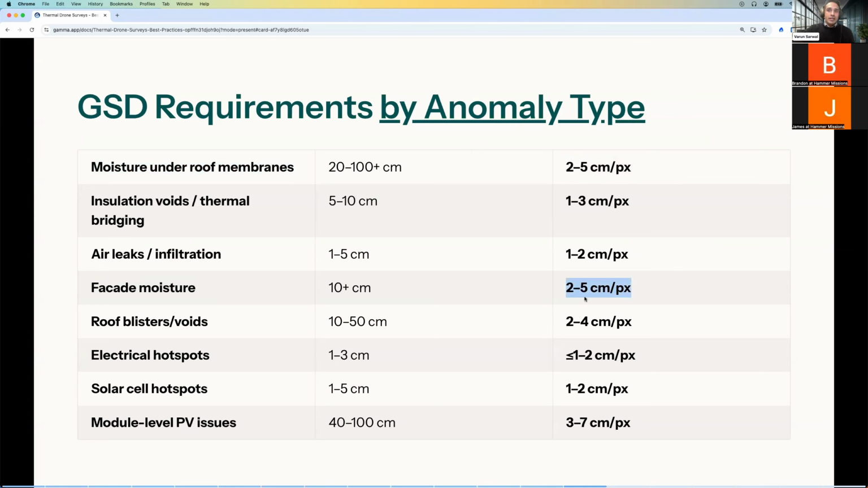But if you're capturing something like air leaks, really small energy openings or solar cell hotspots, these are between 1 and 5 centimeters. At 2 to 5 centimeter GSD, you may not be able to see them, because your smallest resolution is bigger than the thing that you want to actually see in the data.